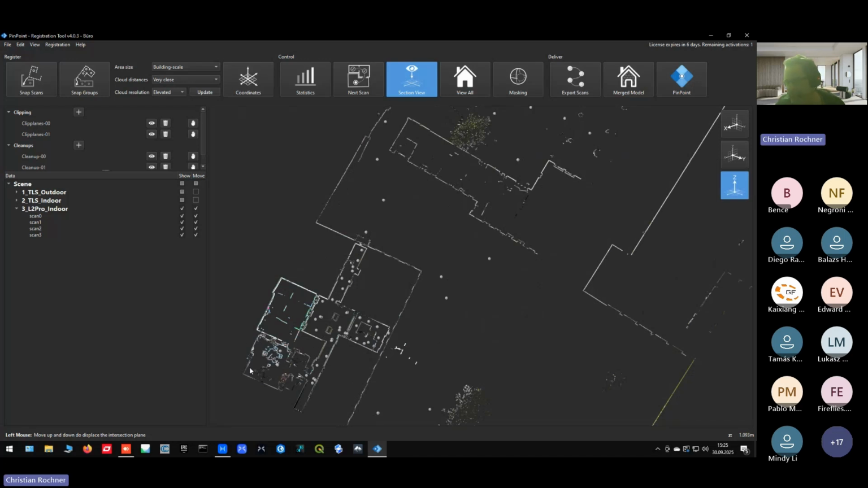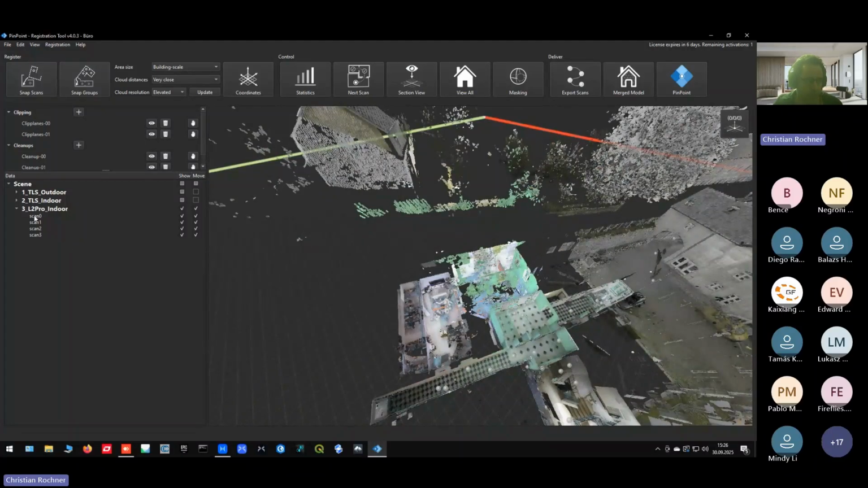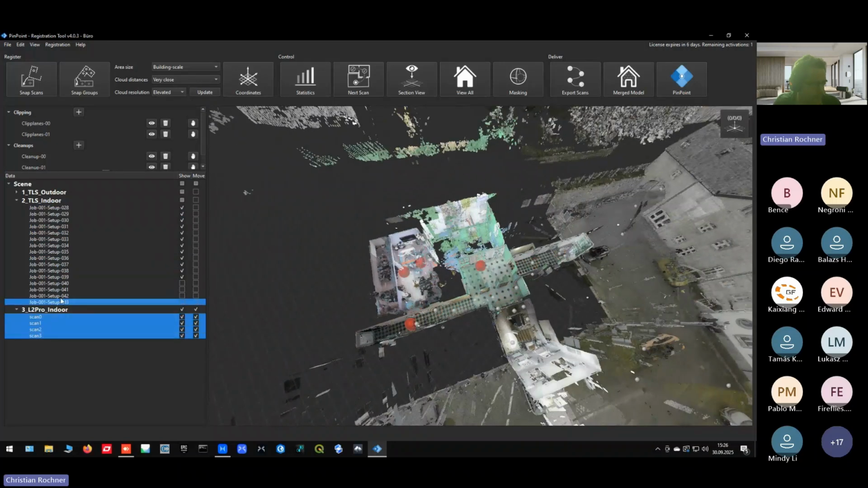So in this case, the manual rough registration is successful. And what I need to do now, as the terrestrial laser scans are already registered, and I want to move the L2PRO E57 to the existing registration, I will select the indoor scans, I will select all scans for indoor and also for the L2PRO. Sorry, my selection does not, now it's working. So we'll do it like this.